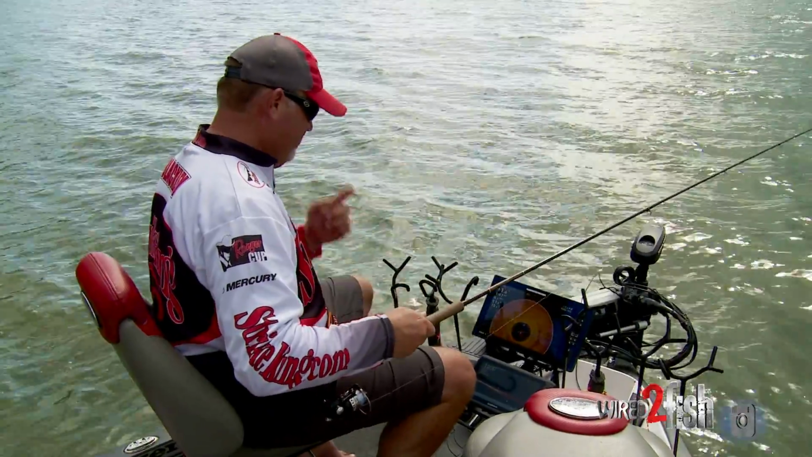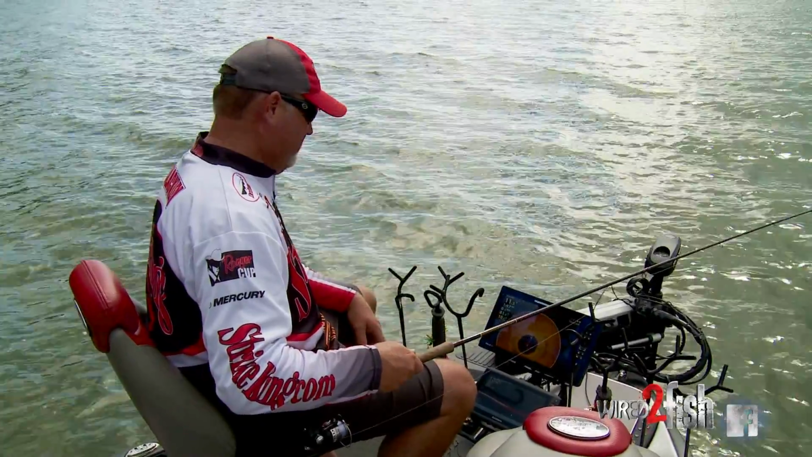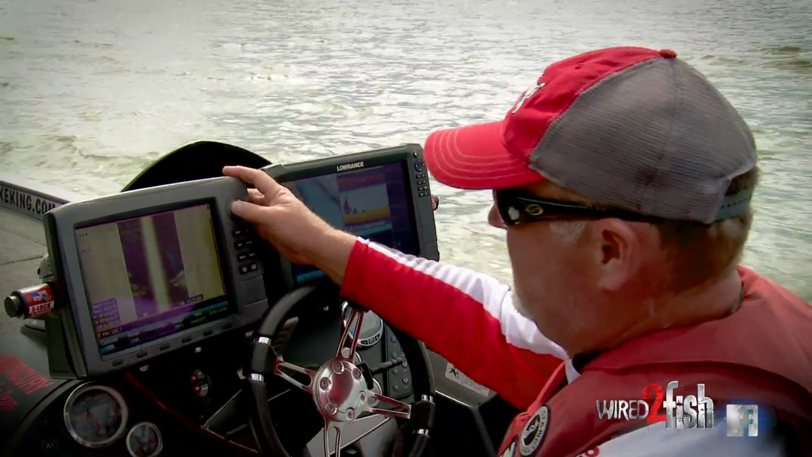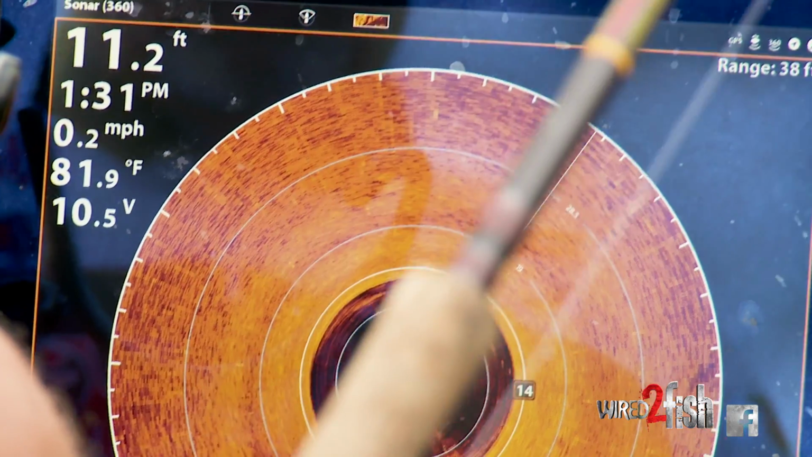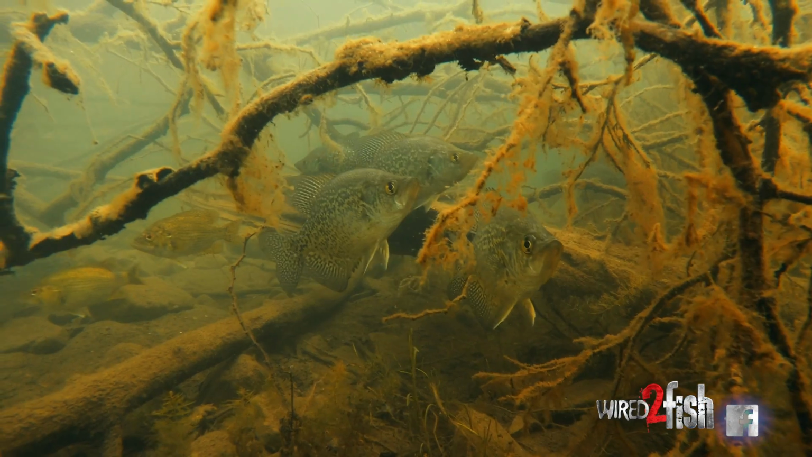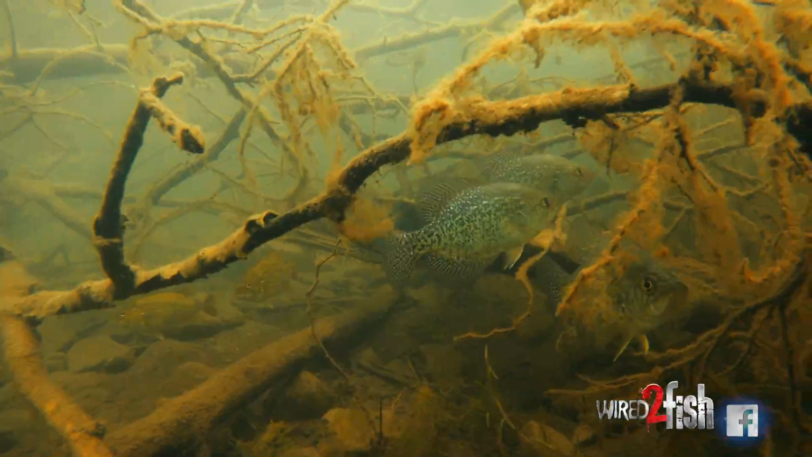But we had to have them as far as traveling crappie tournaments, because we go to lakes we ain't never been on. So we had to be able to find structure. Crappie are structure-oriented fish. They're going to be around a stump or a brush pile or something just about all the time.